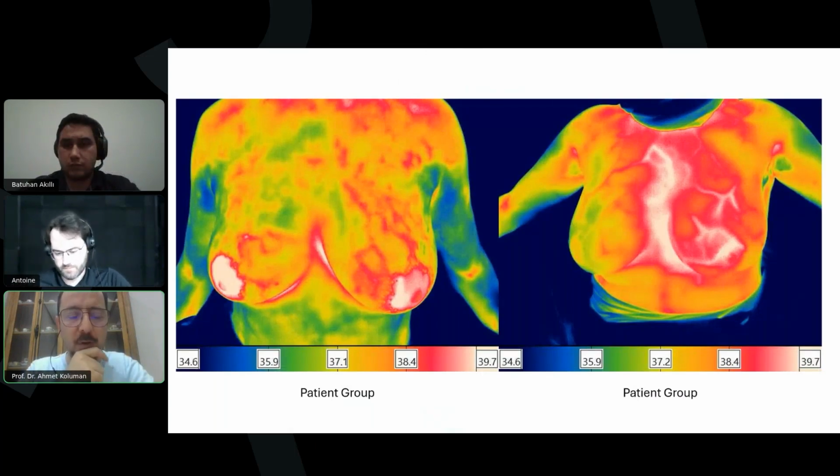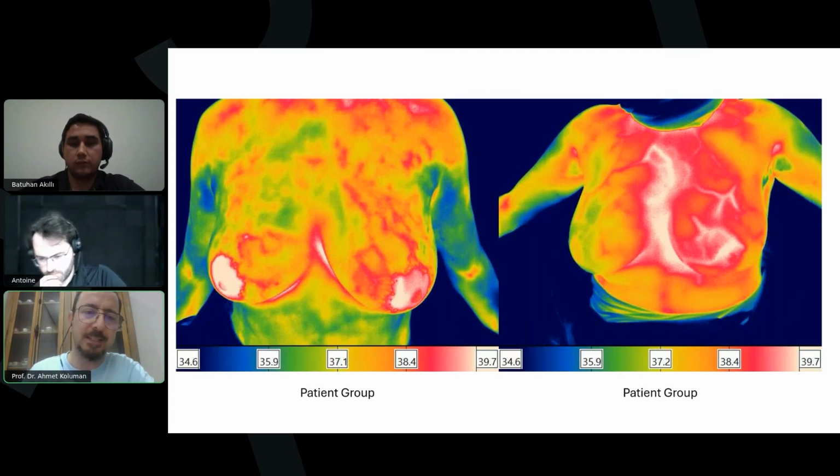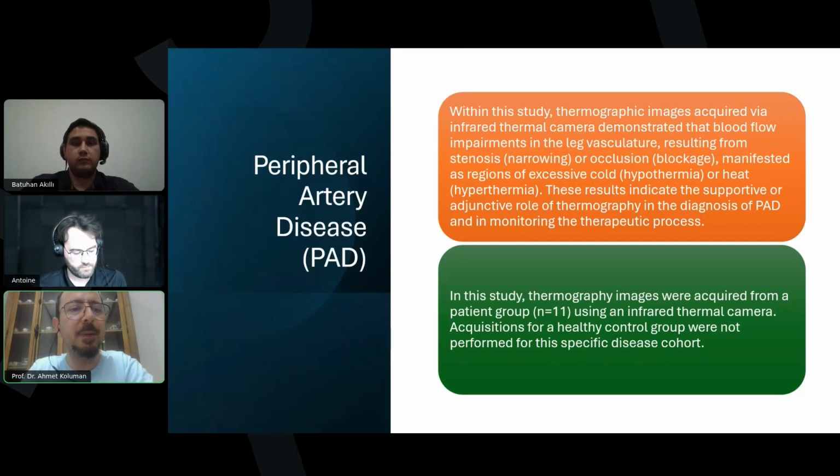As we focus on the patient group, in the first picture on the left side, you can see on the left breast there is widespread vascularization. Also on the right side, you can see the vascularization. This is a post-op patient. As we move forward to another disease, this is peripheral artery disease, PAD.